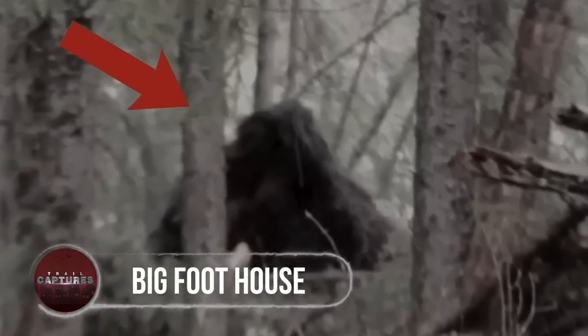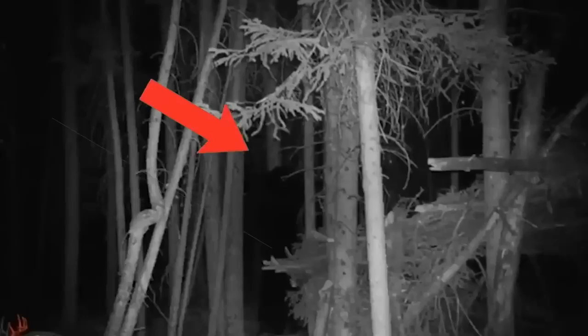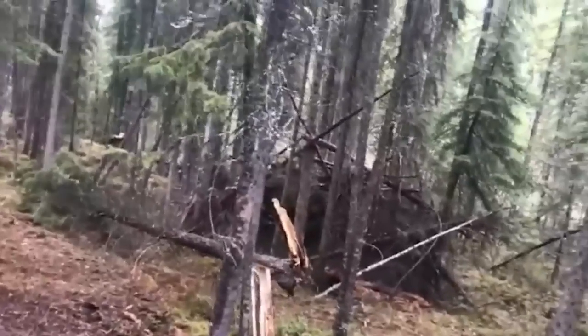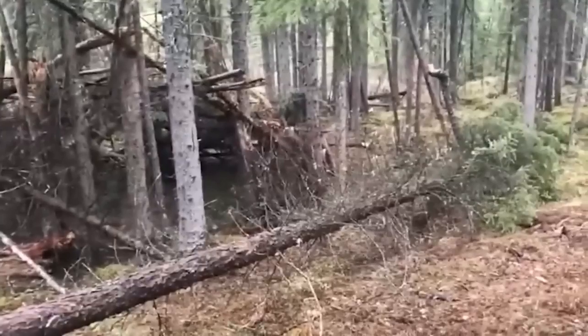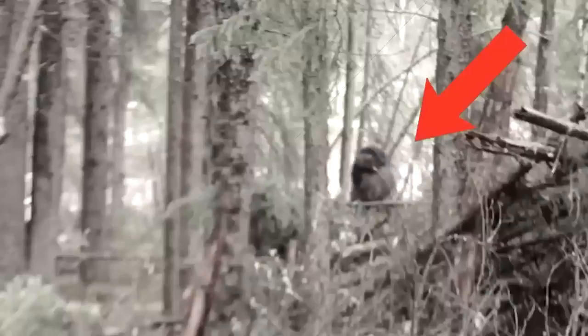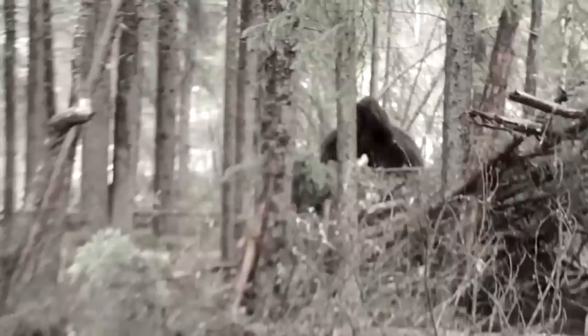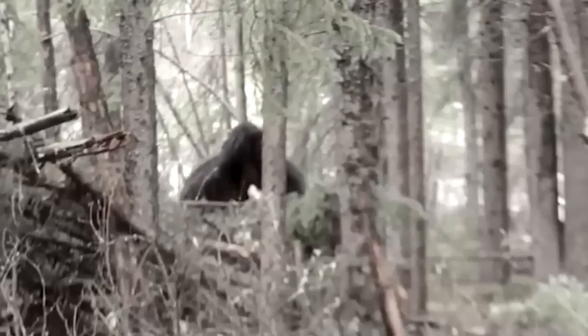Bigfoot House. To date, there hasn't been even a single rumor of a Bigfoot attack, but this might very well change if people start approaching its residence uninvited. A curious tracker, after hearing multiple sightings of a Bigfoot, decided to track it down using a series of trail cameras around Crescent Falls in Canada. After numerous failed attempts, he finally managed to find a secluded area surrounded by dense forest, where the tracker believes to be the house of a Bigfoot.